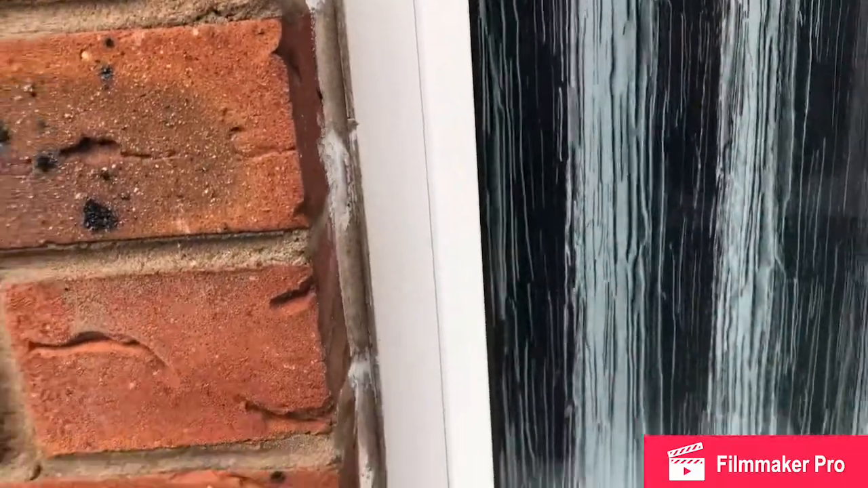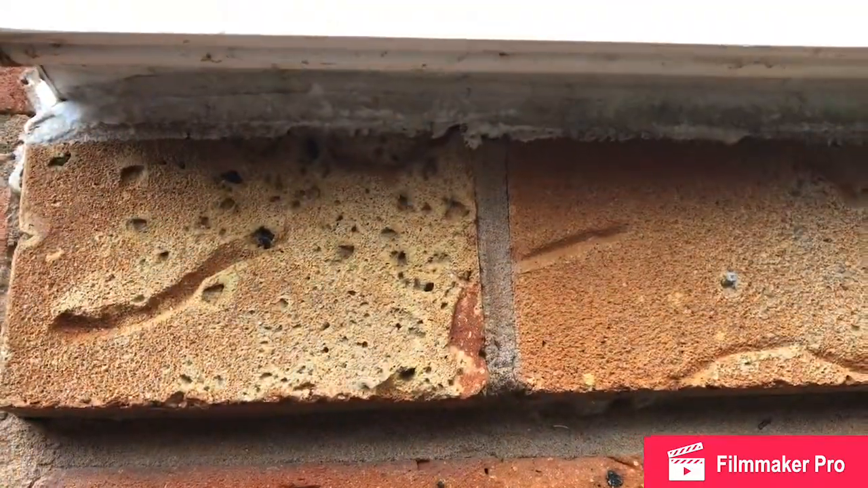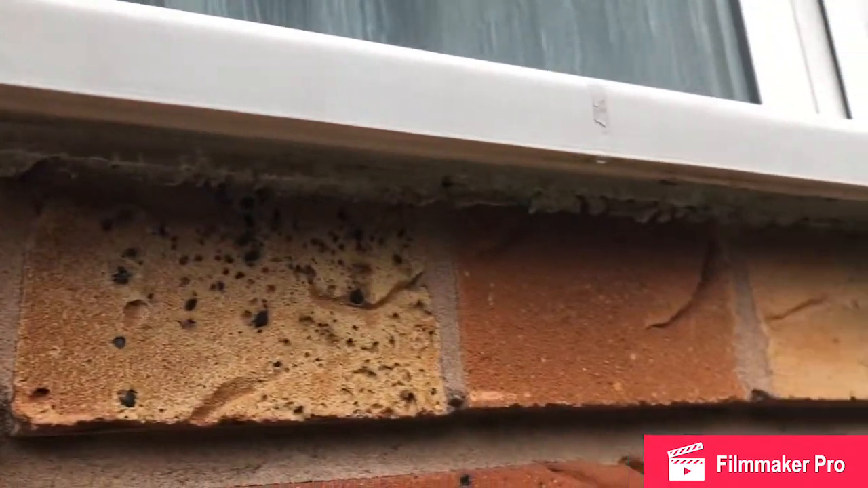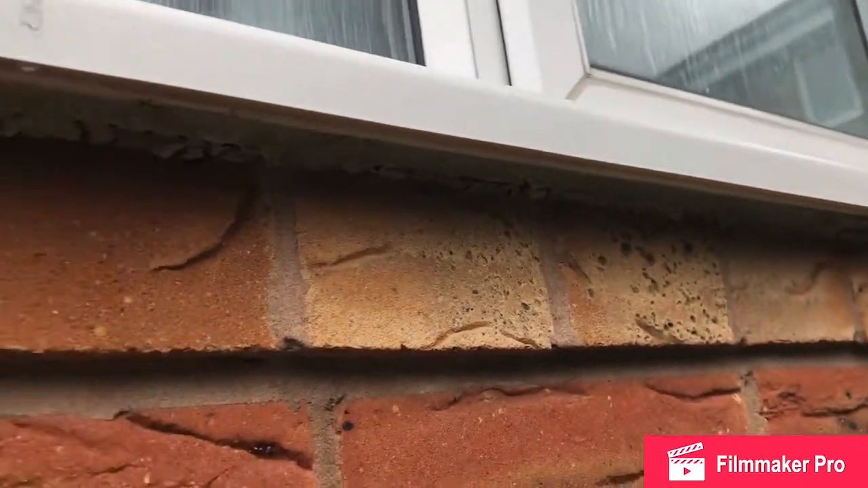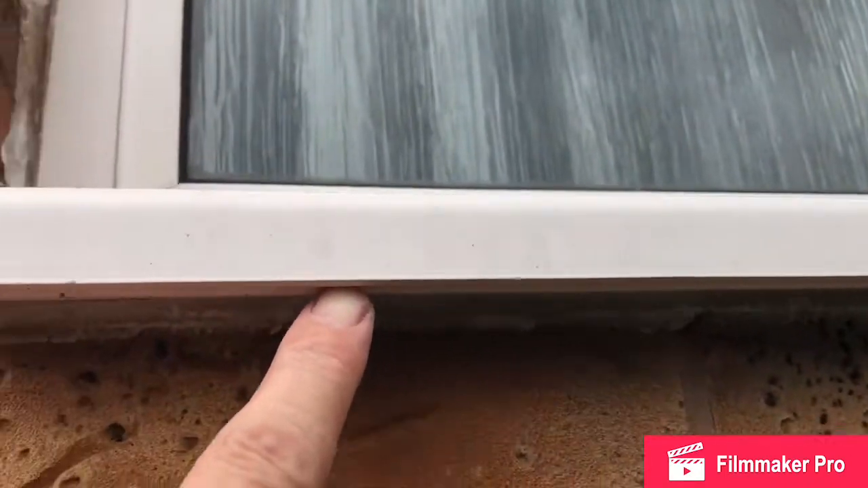Be sure to get your head down and check the sealant underneath. I've inspected that. You see this sill here? There should be a groove in your window.